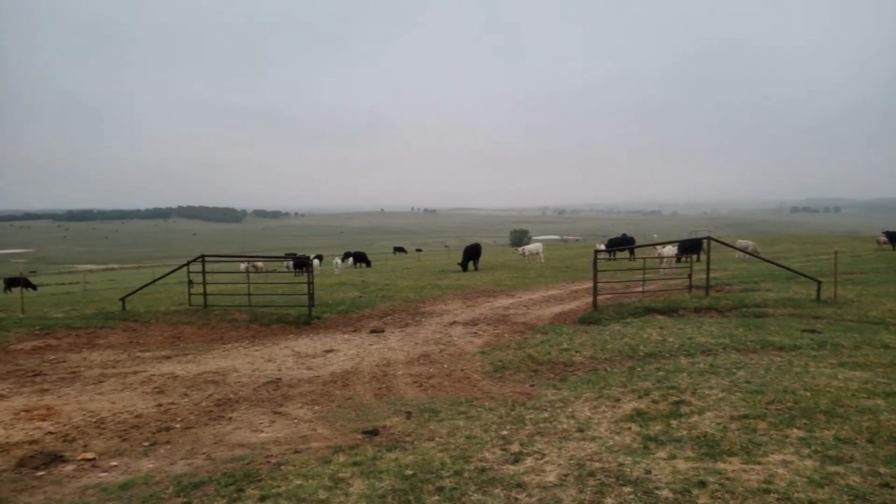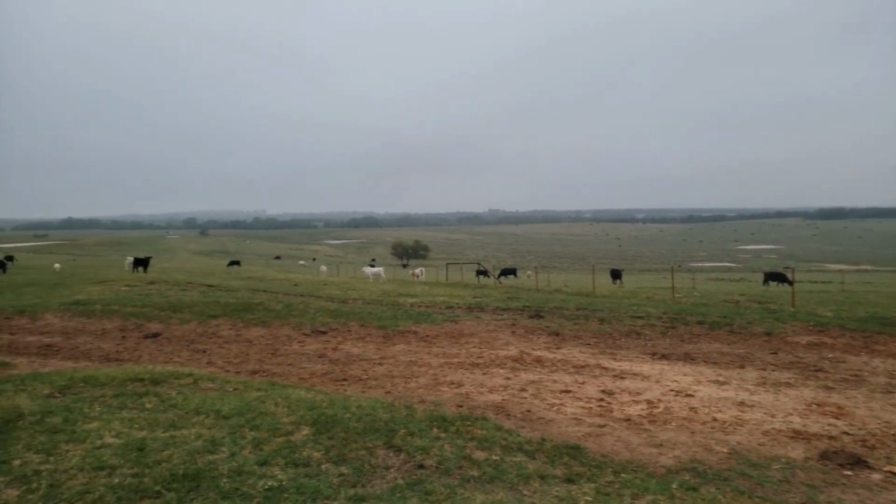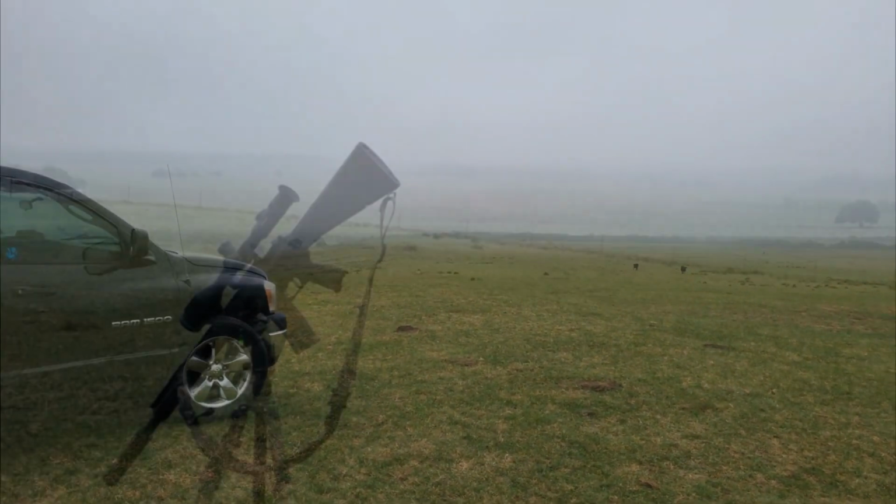Hey Sows, Ben and I went hunting up in North Texas for a little bit of social distance hunting. It had rained the night before, and as you can see, it's an overcast day. Looks like we've got some fog moving in. That spot there is about 600 to 700 yards out, where we're going to encounter some hogs. And this is the direction a wall of fog is going to descend across the property. You can see it coming in the distance.